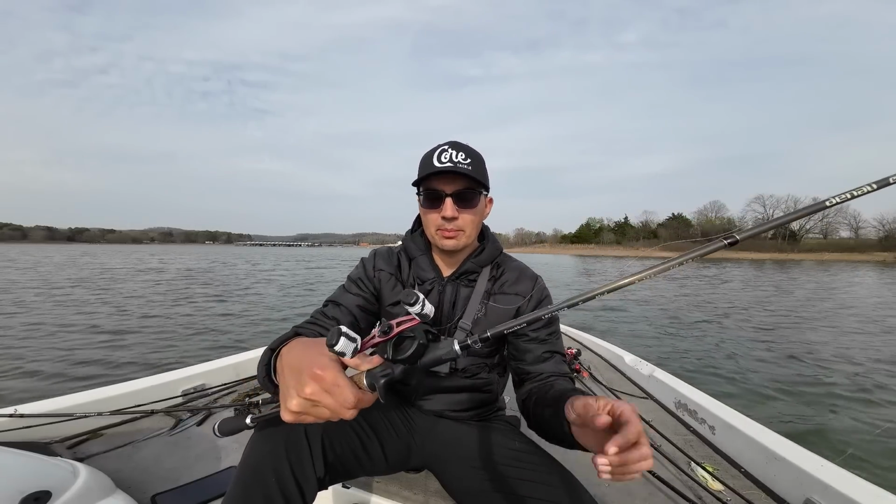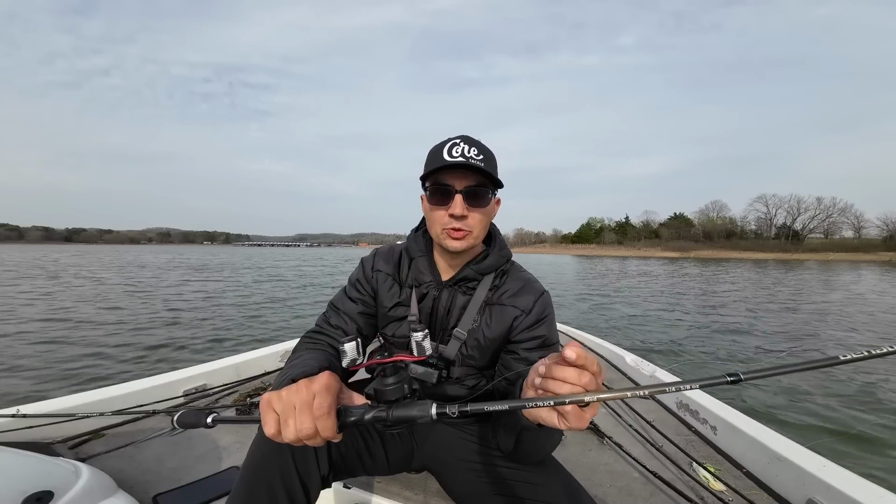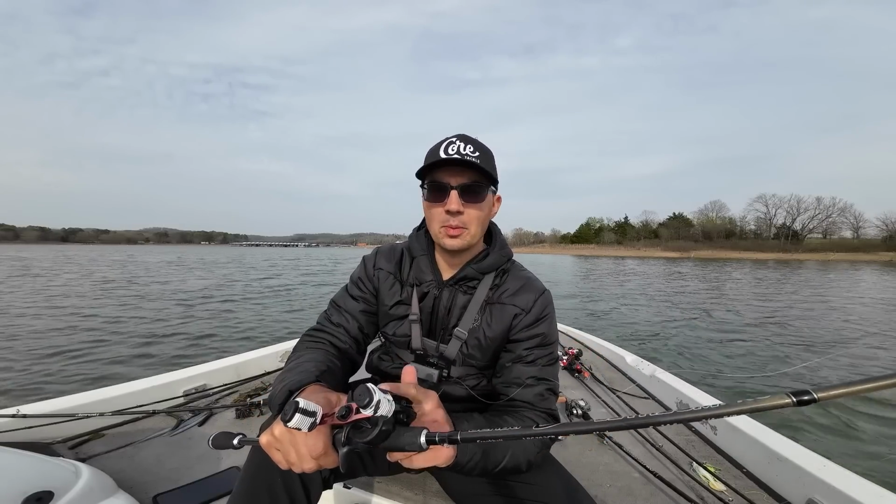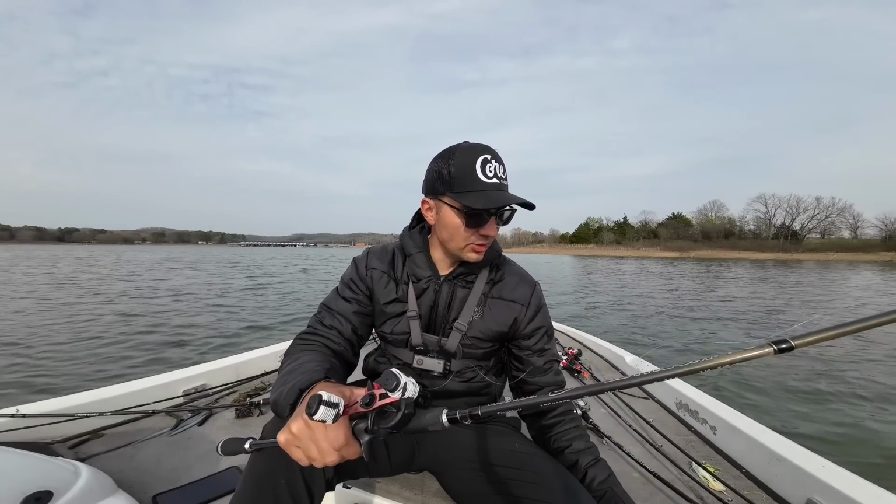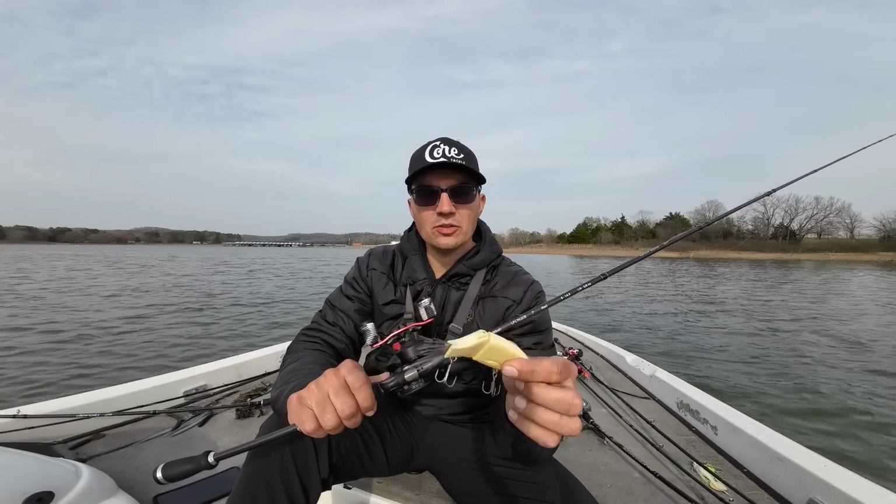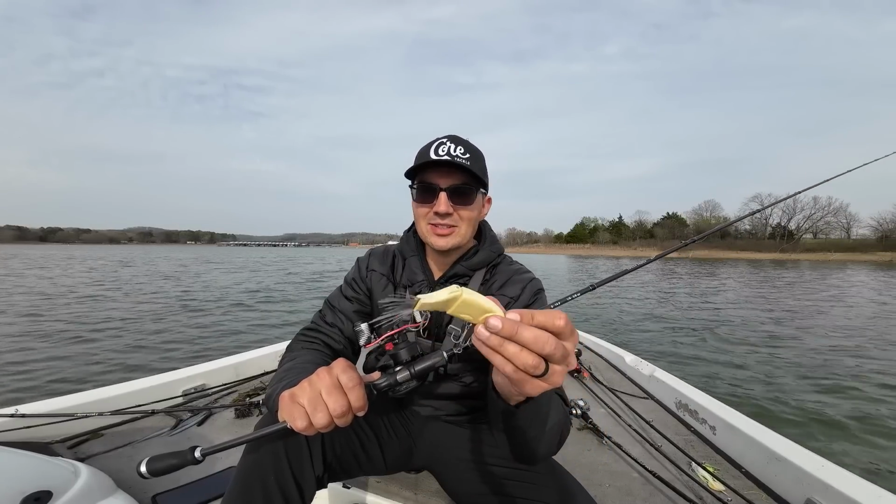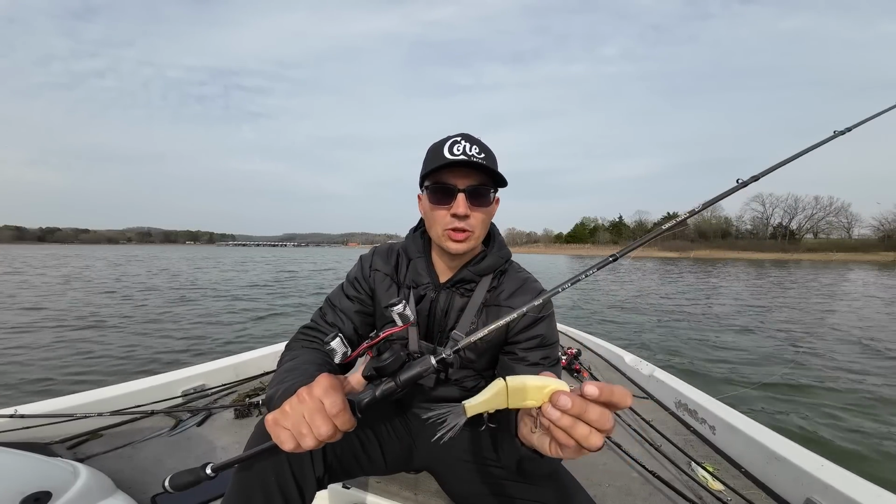In addition, I'm throwing it on pretty light line. Right now I'm throwing it on 12-pound fluorocarbon just because that was what was on my jerkbait rod. I would normally go up to maybe 14-pound, but you're not gonna get this bait around too much cover most of the time, so you don't have to worry about breaking off. I will recommend retying though after every trip because these baits aren't cheap and you don't want to cast one off or anything like that.